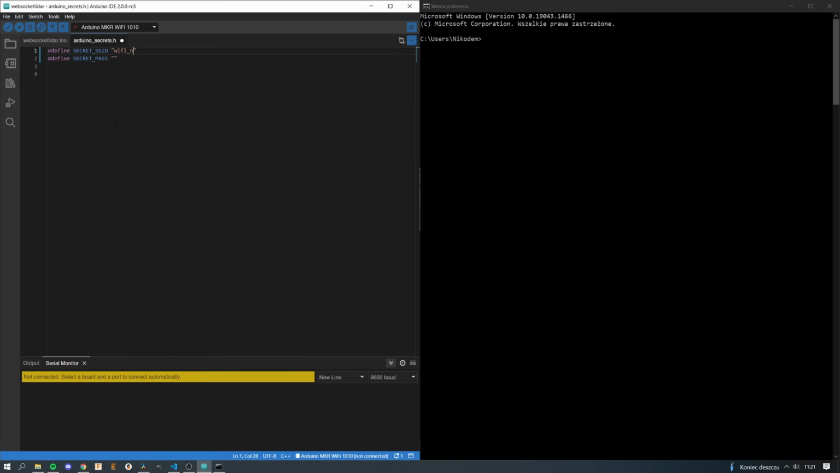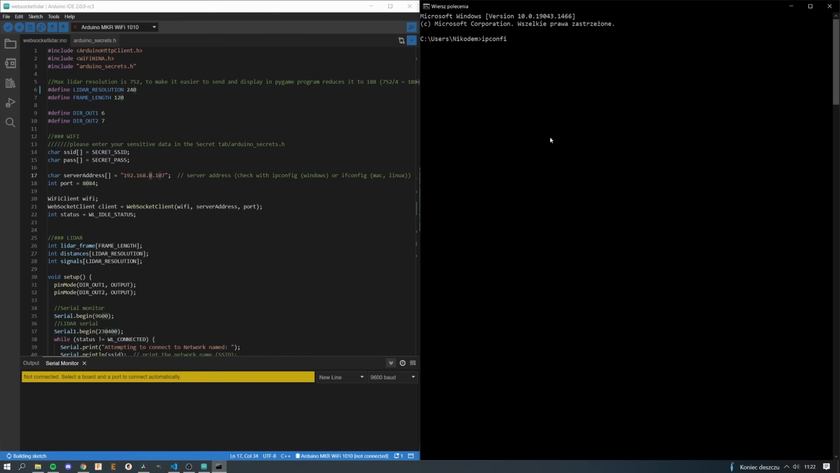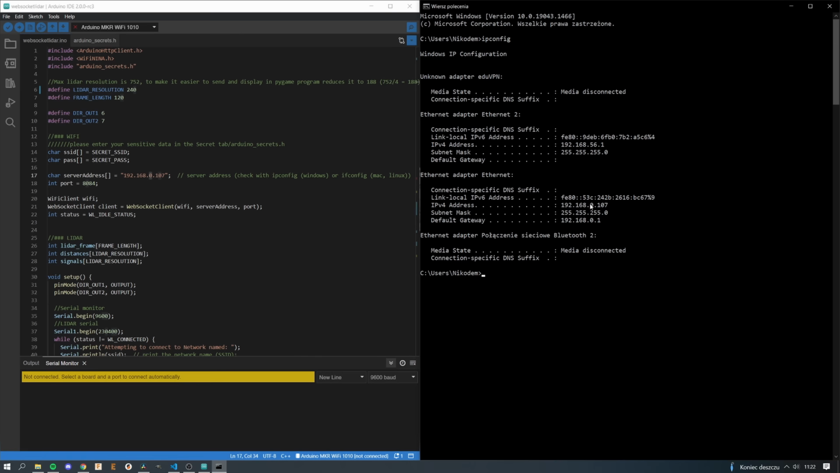If you would like to use my code in your projects, of course you can do that, but you have to change a few things, and that is of course the name of your Wi-Fi, the password to your Wi-Fi, and the IP address of the computer where you will be running the Python script. Of course you have to be connected to the same Wi-Fi to get it working properly, and you can check that IP address with ipconfig on Windows or ifconfig on Mac or Linux.